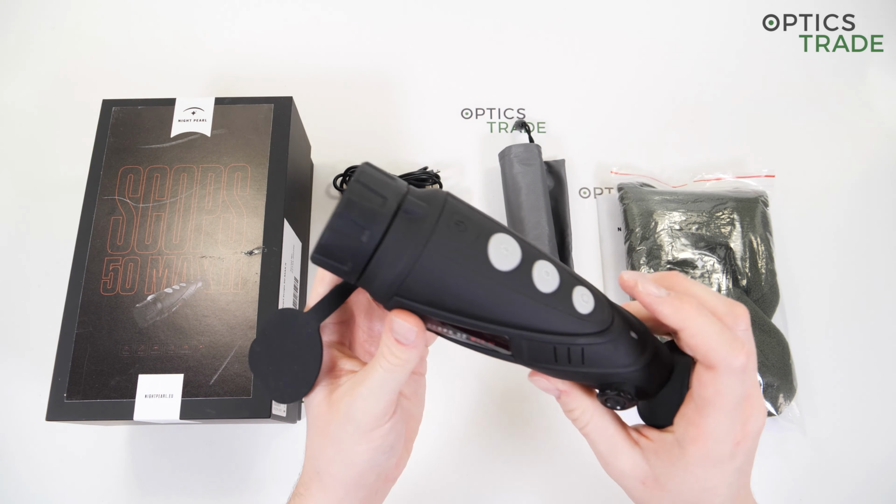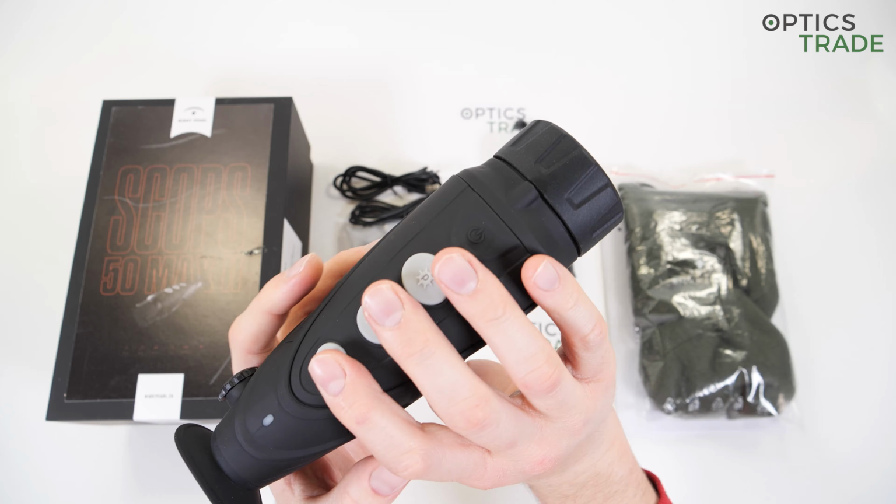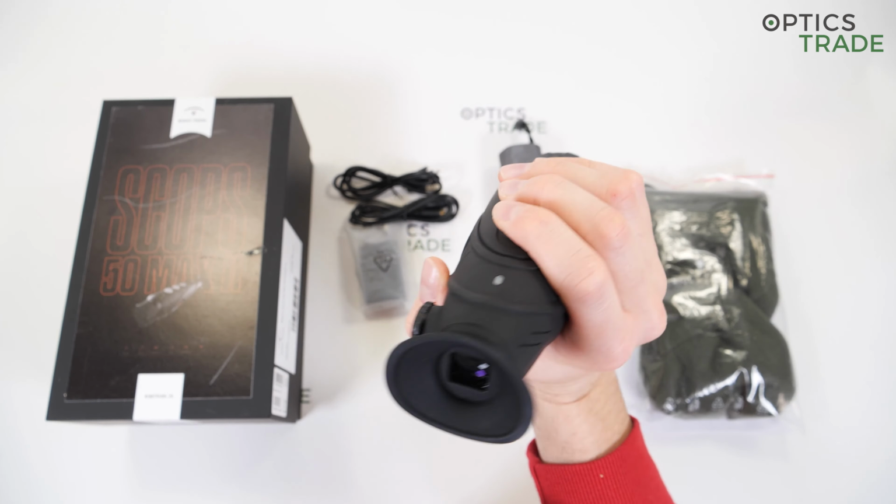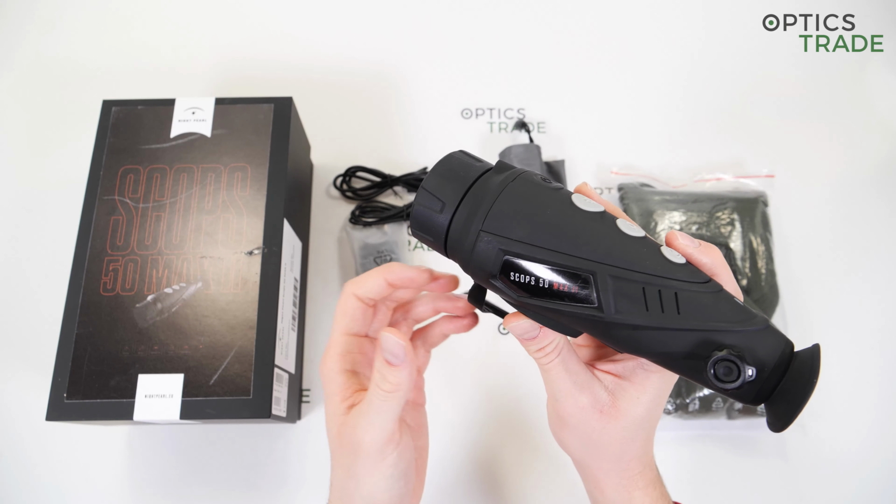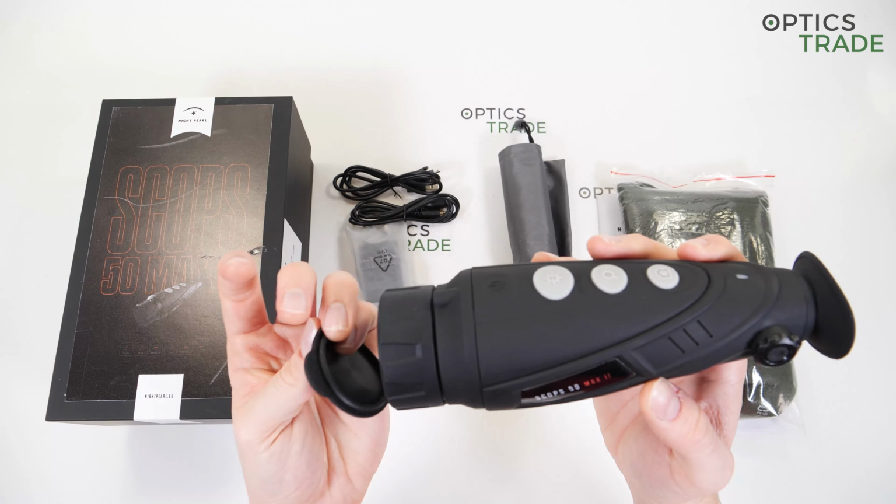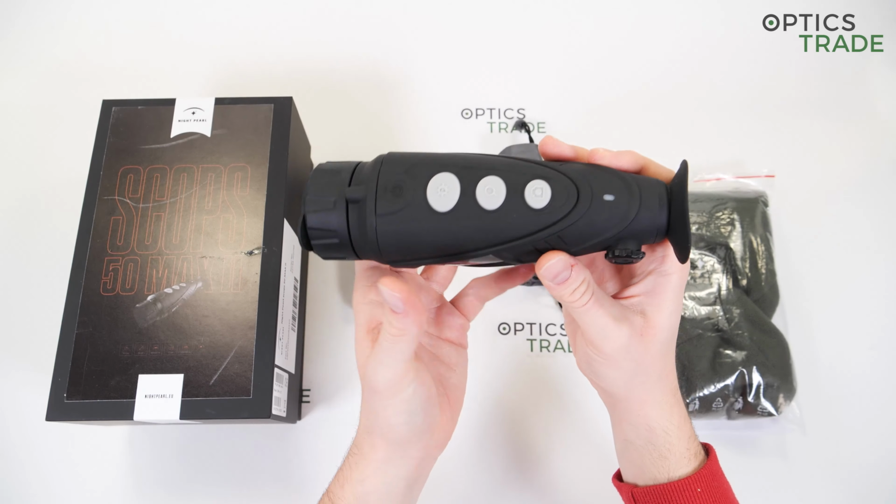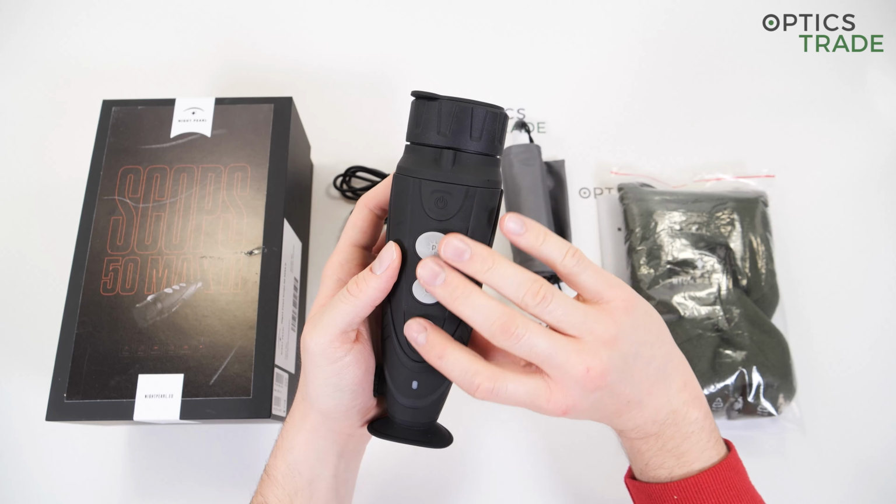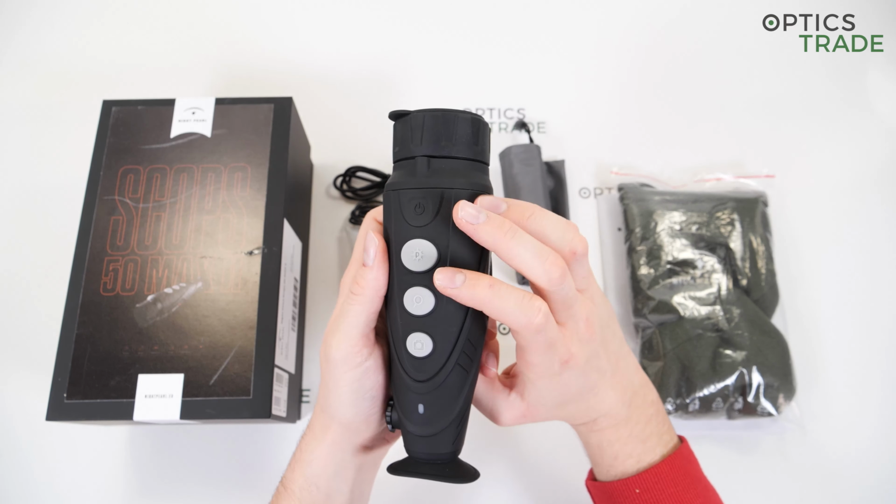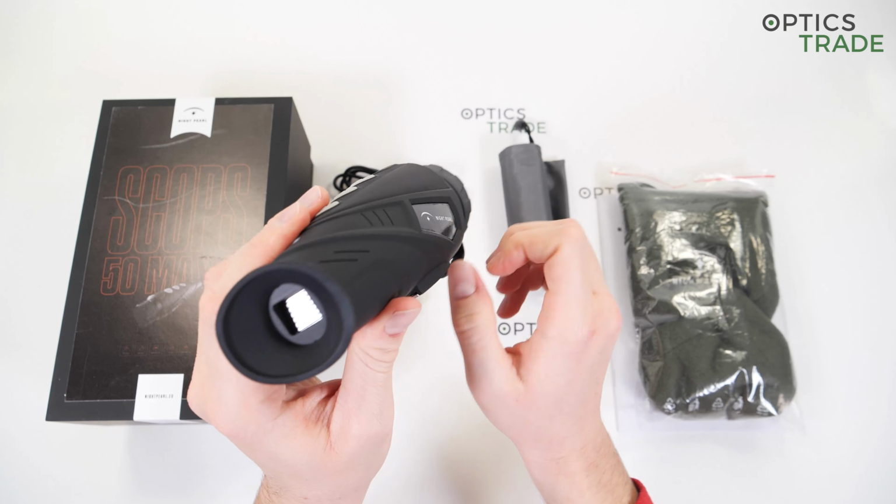If we take a look at this device, you will immediately notice its ergonomic shape, so the hand fits snugly around the device. It can be comfortably used by both right and left-handed users, as you can see. The buttons are positioned well. You can reach each of them with the fingers when using the device. There are 4 of them altogether. There is rubber installed here on the ocular.